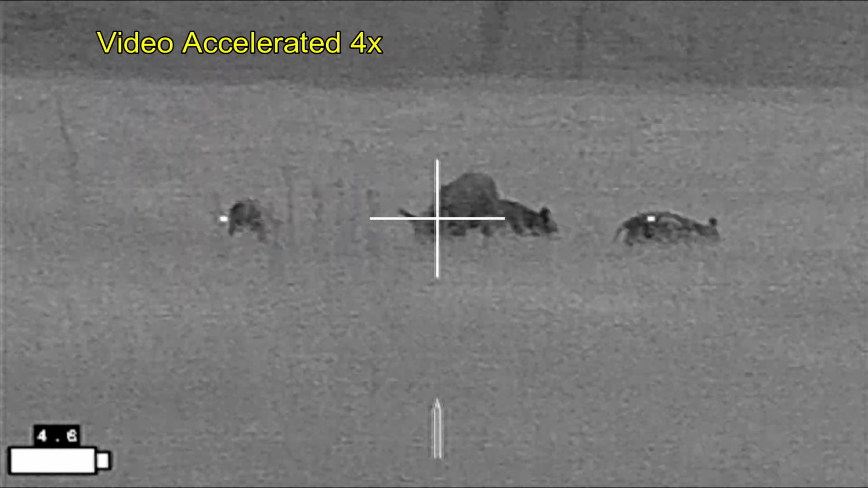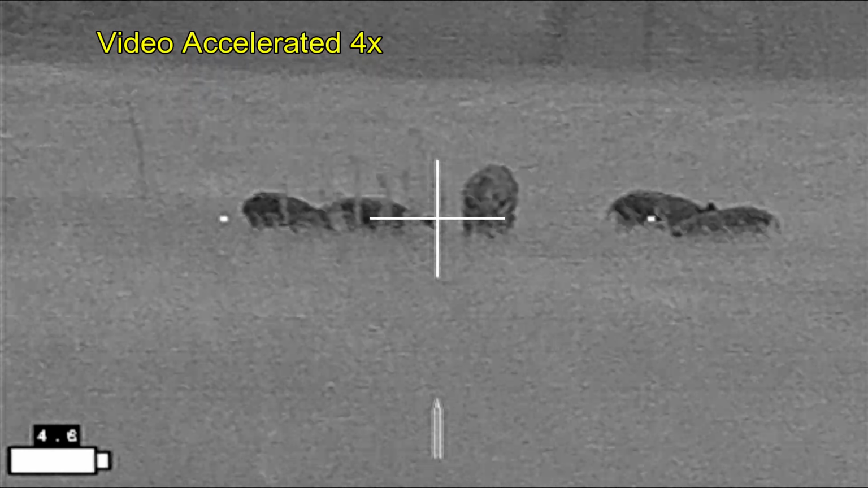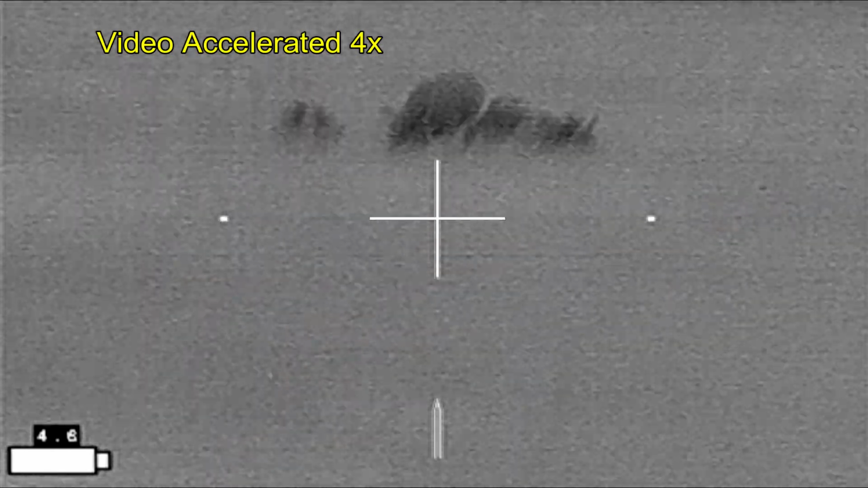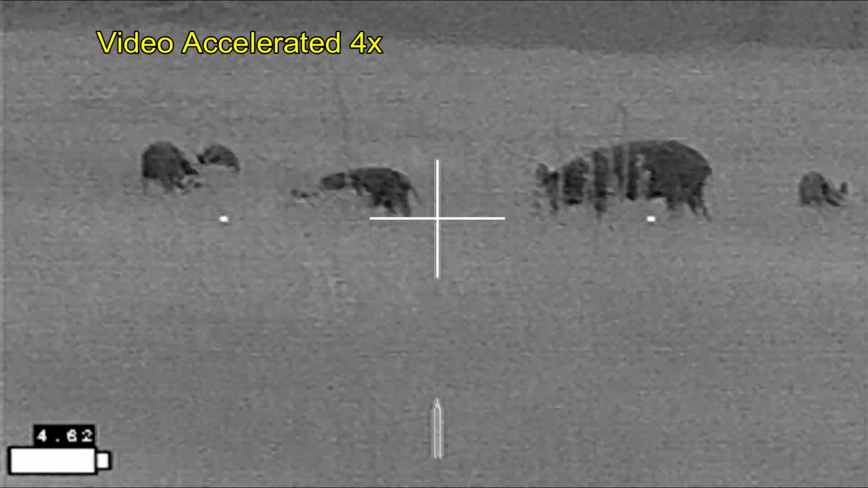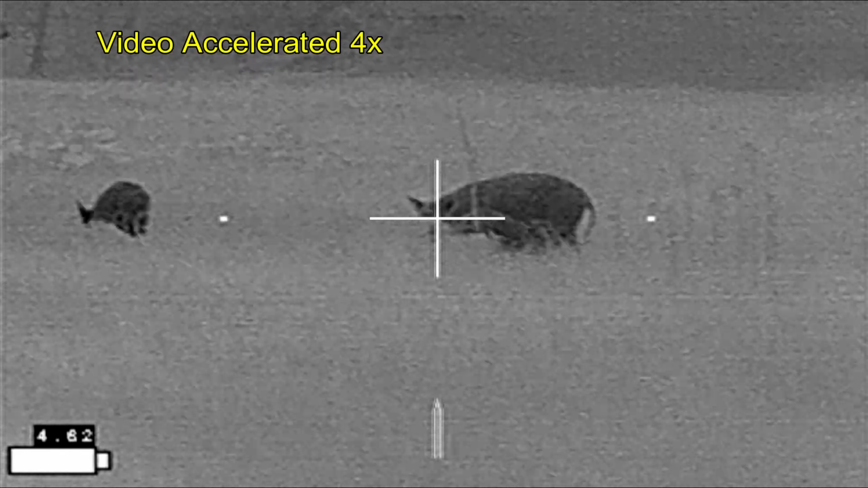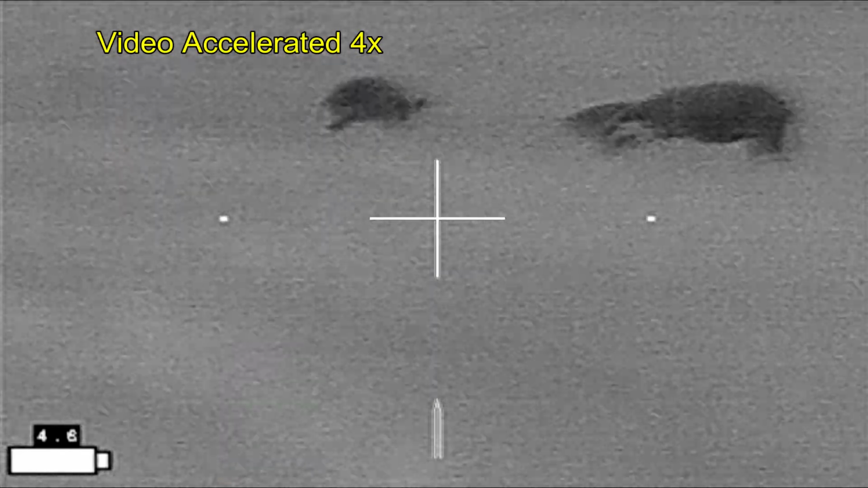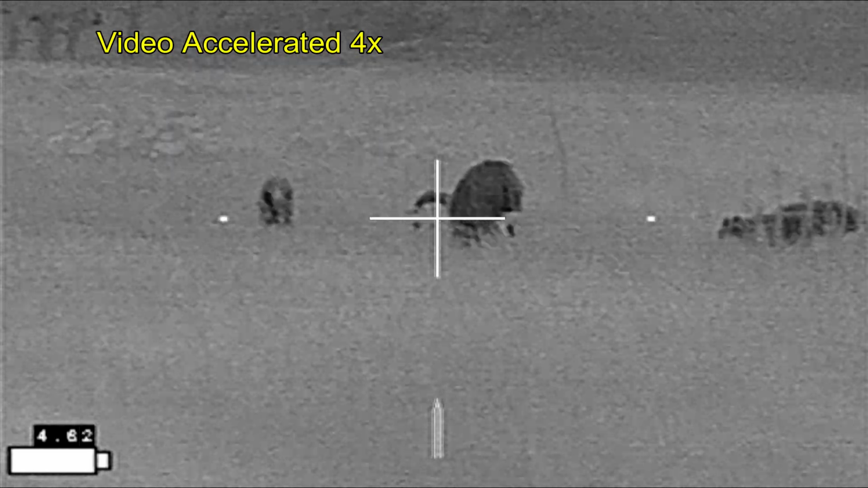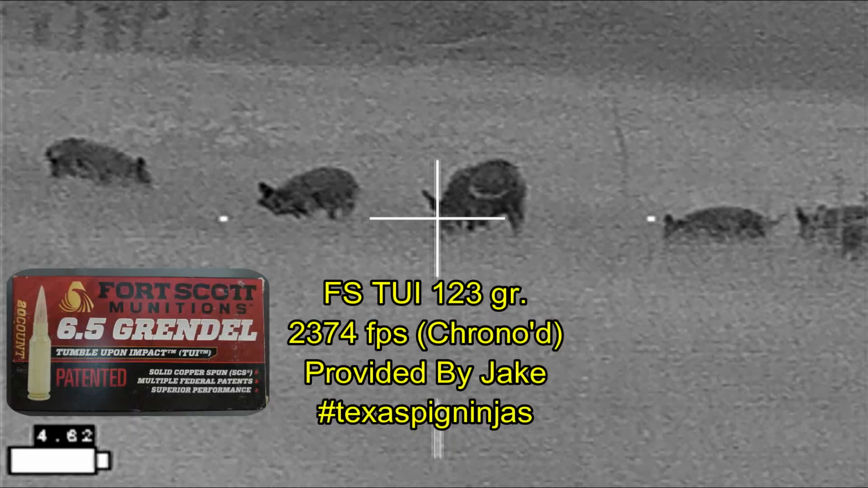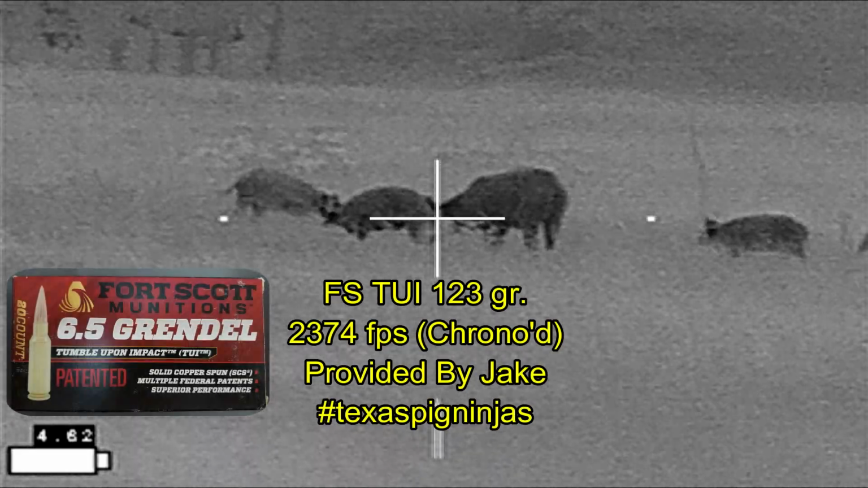So here I'm waiting just to see what they're going to do, to see if they're going to move towards me or move away from me. It would actually work out better if they would move away and let me get into the field with them. But that isn't happening. And so I've identified what I think is the largest sow there. Here I'm going to be using my Tumble Upon Impact ammunition from Fort Scott.